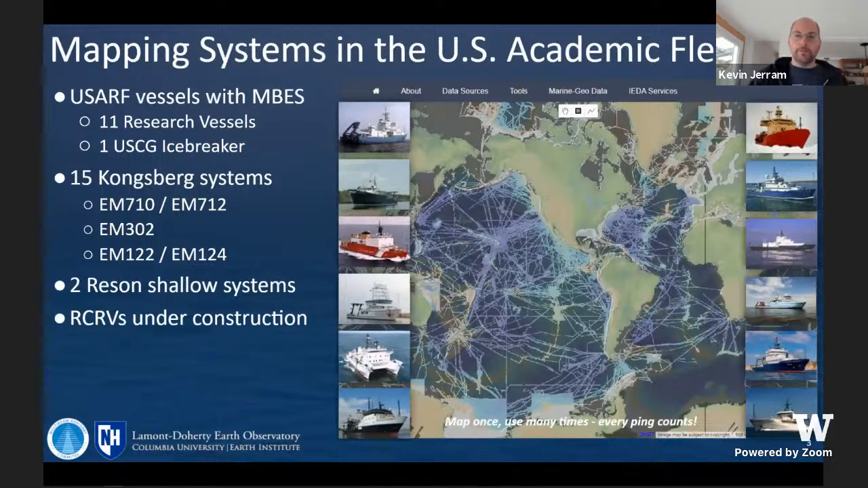Quick overview of the mapping systems in the US academic fleet. There are 12 vessels with 15 Kongsberg systems and 2 Reson systems. There are lots of other sensors and configurations and histories of those setups, and vessel working areas near the host institutions. So we take all that into consideration when we're planning MAC support. The RCRVs are on the way. We'll definitely be involved with the sea acceptance testing for those.